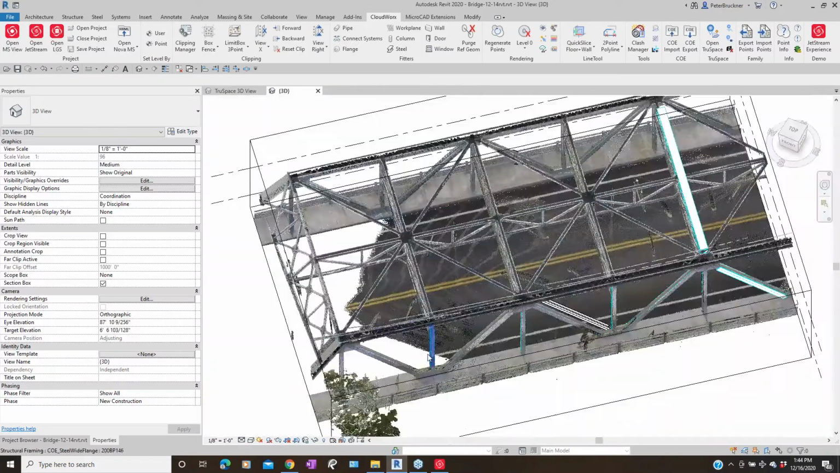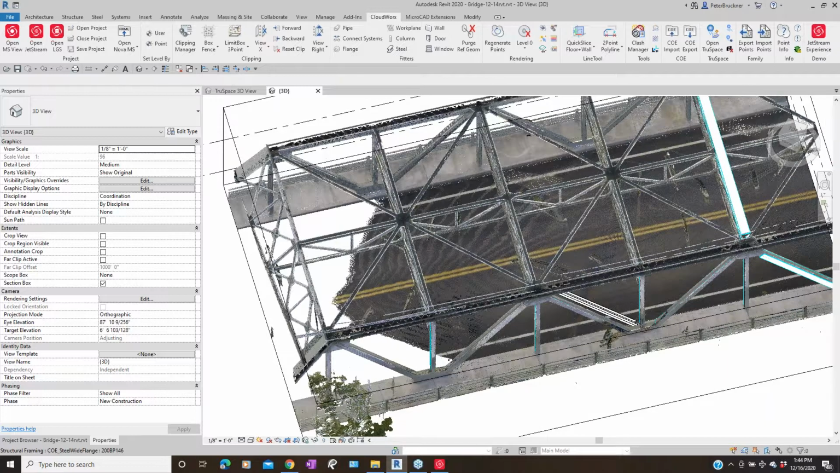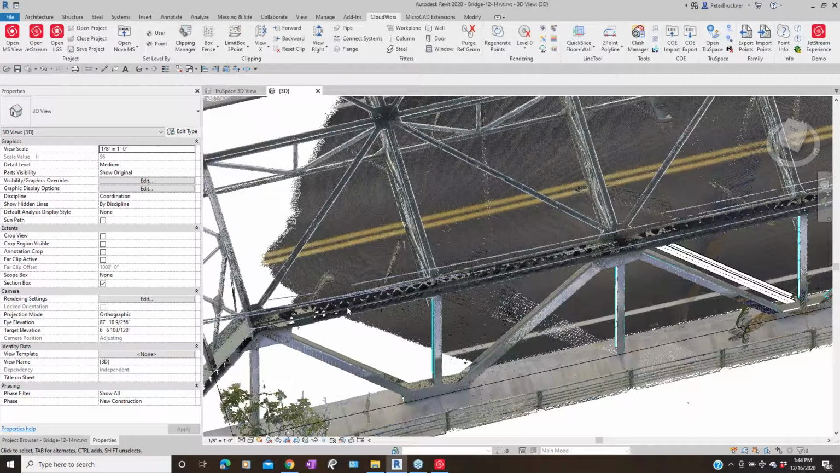So if you're trying to build a real world model from a scan, first of all, we've got amazingly high accuracy of the scan. And at the end of the day, we can build all of these elements right from Revit and create a proper model of these as-built conditions much quicker than anybody else could imagine. So that's my story, as I say, and I'm sticking to it.